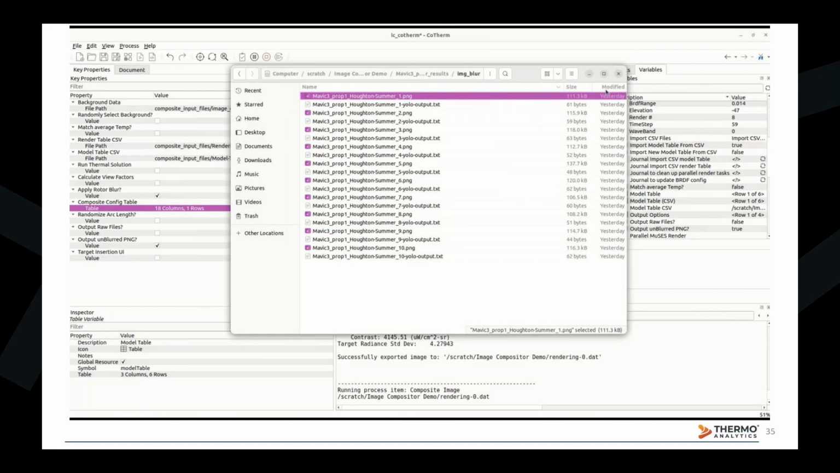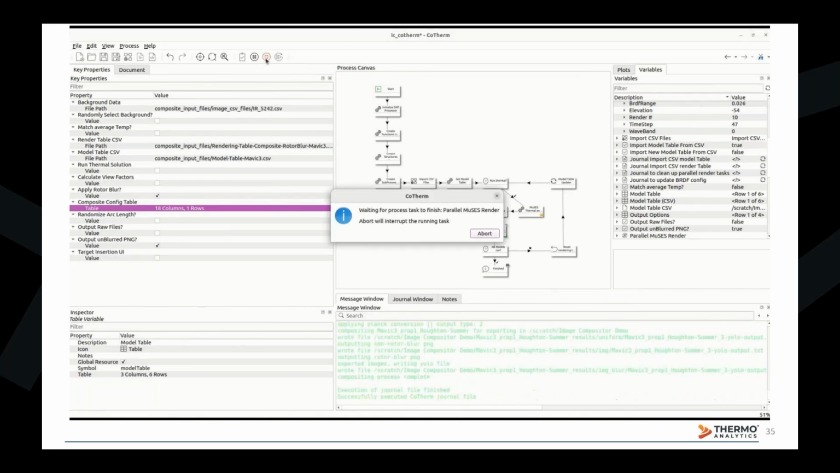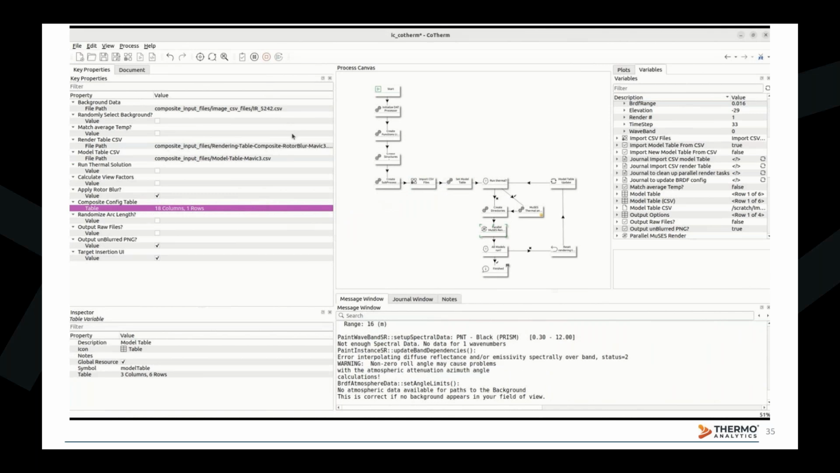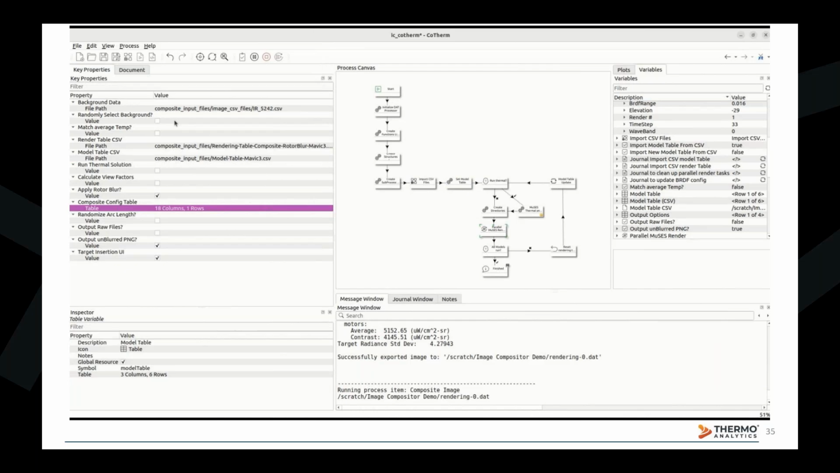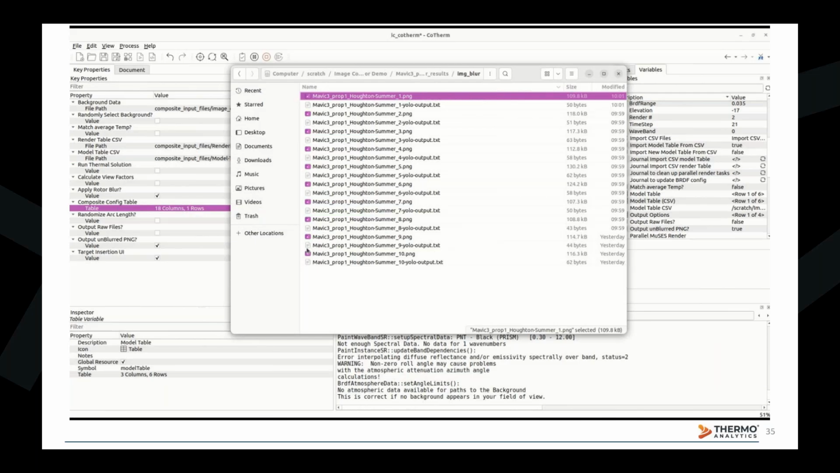And for single image generation, it can be helpful to specify the location of the target being inserted into the image. To demonstrate this, I'll restart the run with the target insertion key property enabled. This will trigger the code to prompt the user with this user interface, allowing them to select the target placement in the image. After the compositing process is complete, here is the produced image.